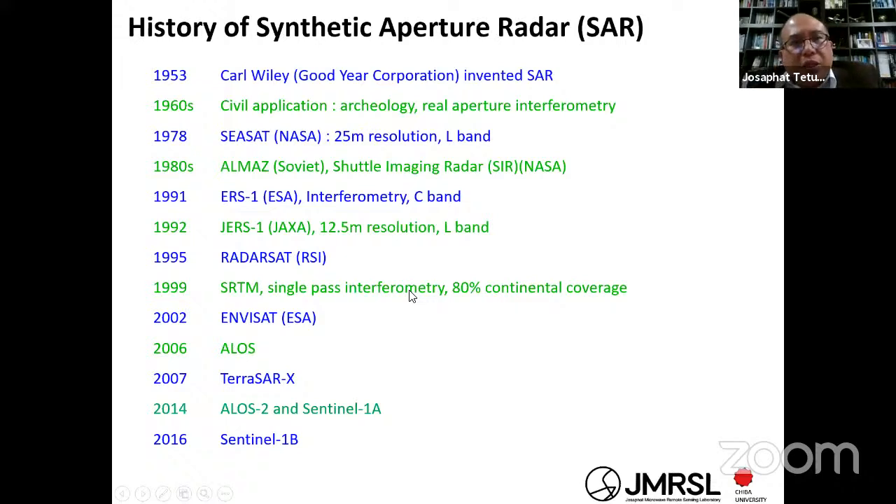Okay, next is the history of the synthetic aperture radar. You can find here that this synthetic aperture radar has a long history. It started with Carl Wiley from the Goodyear Corporation, who invented the synthetic aperture radar in 1953. After that, this technique was used for civil applications, for example archaeology, using the real aperture of the interferometry.